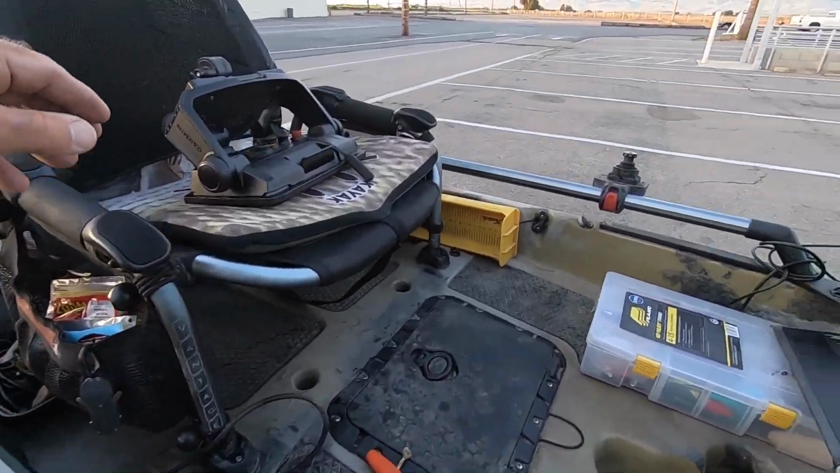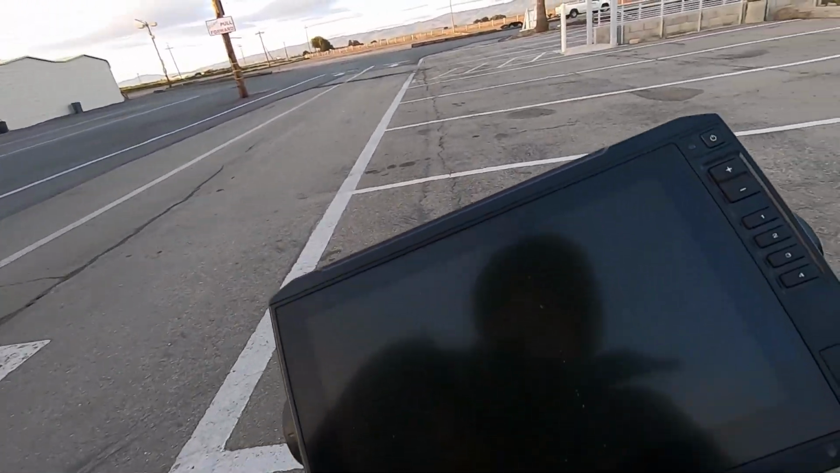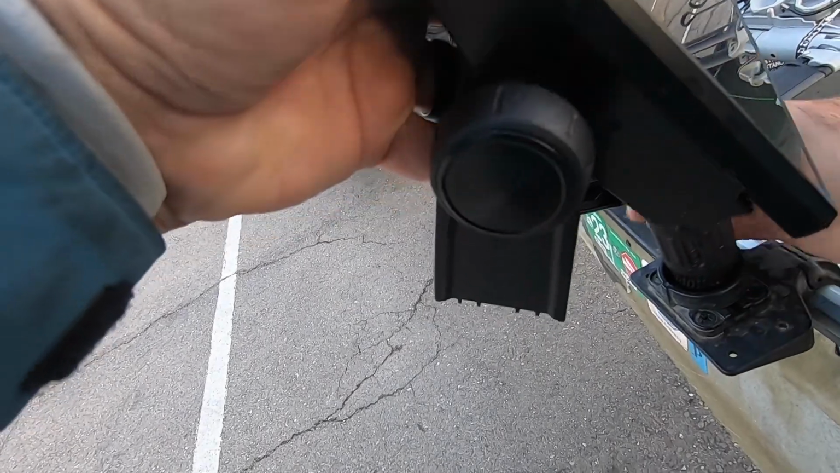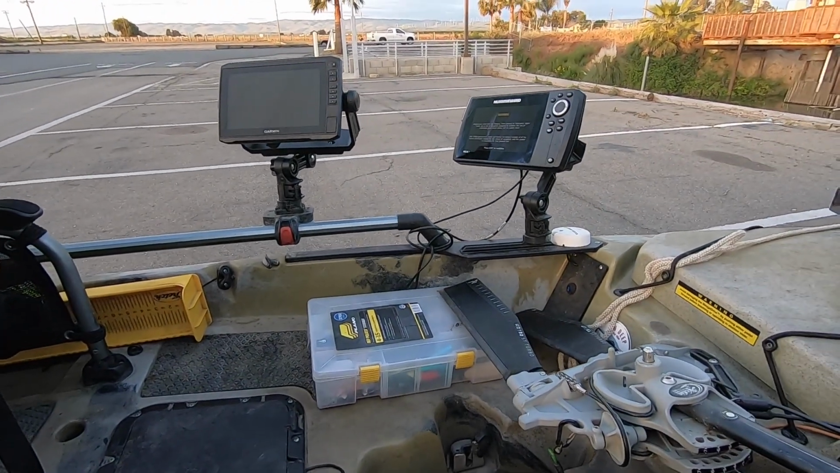All right, this is the 9-inch Garmin graph. It's, I think, 93SV. Again, I'll leave the link. I got the 9-inch because my 7-inch Humminbird is generation 3.